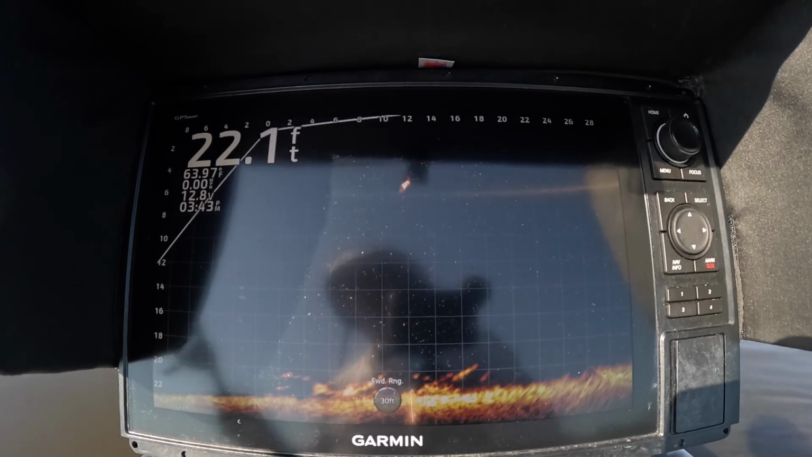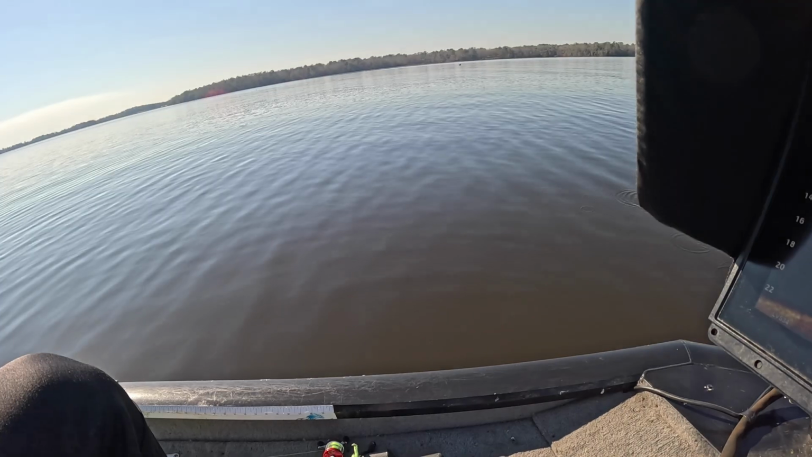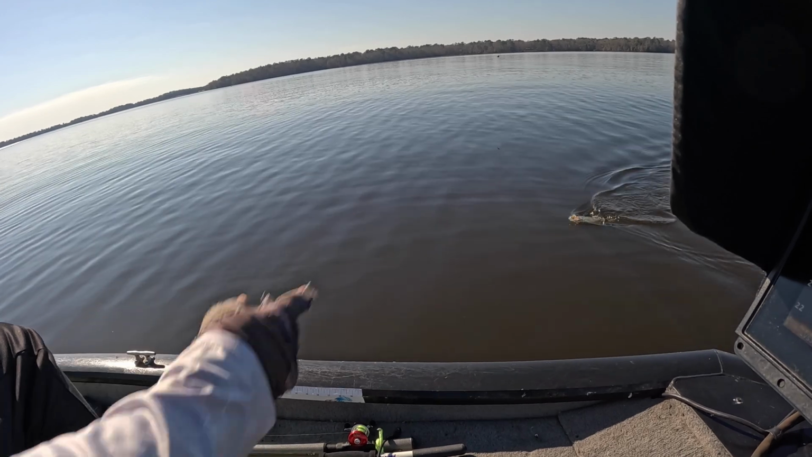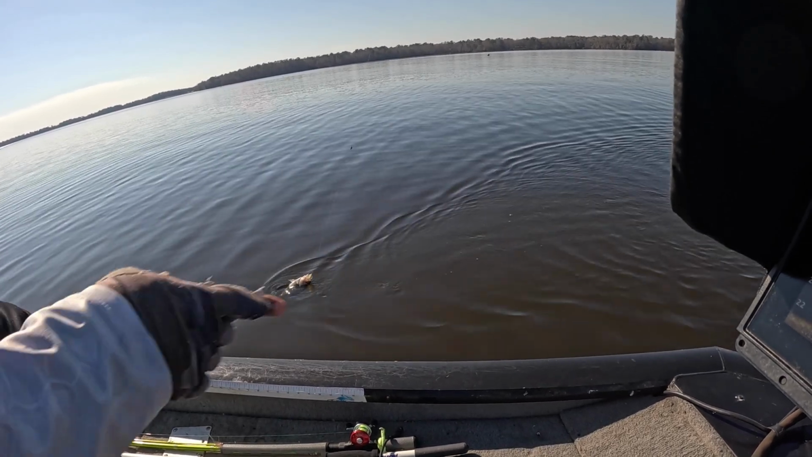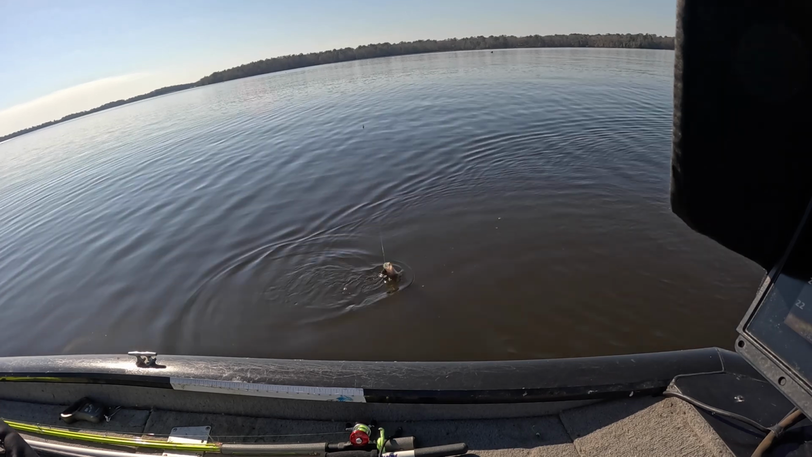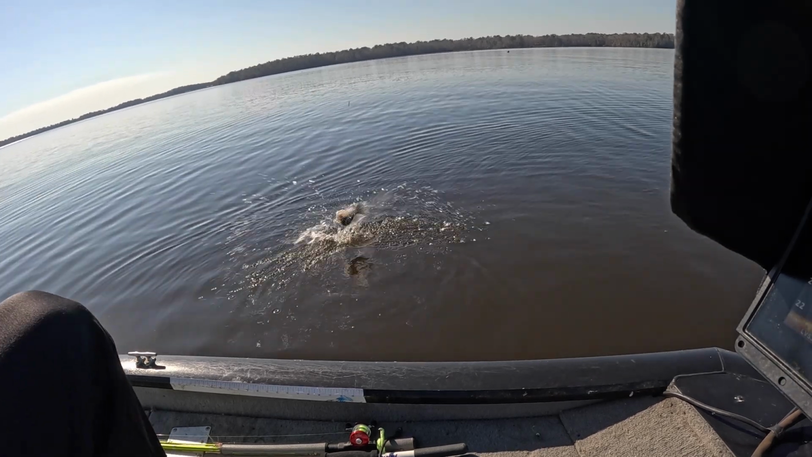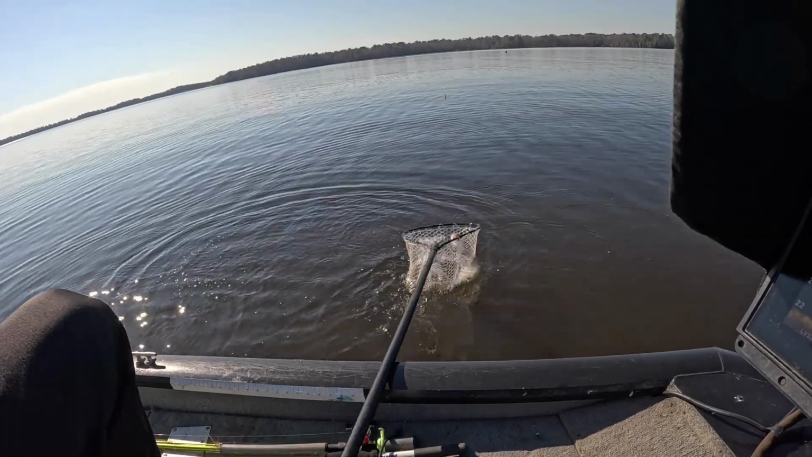Got him. Nailed her. Look at there, folks. Nailed the big sow. Look at that. Is that a beautiful fish or what? Look at there. Open water crappie, baby. Open water.